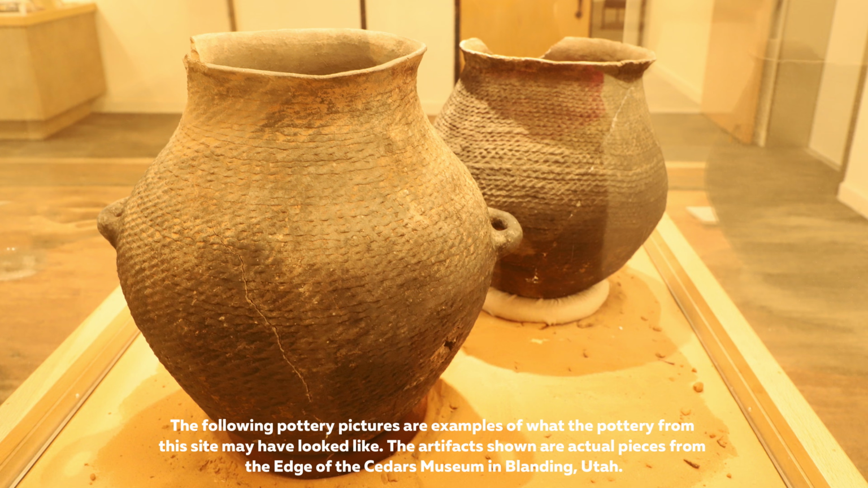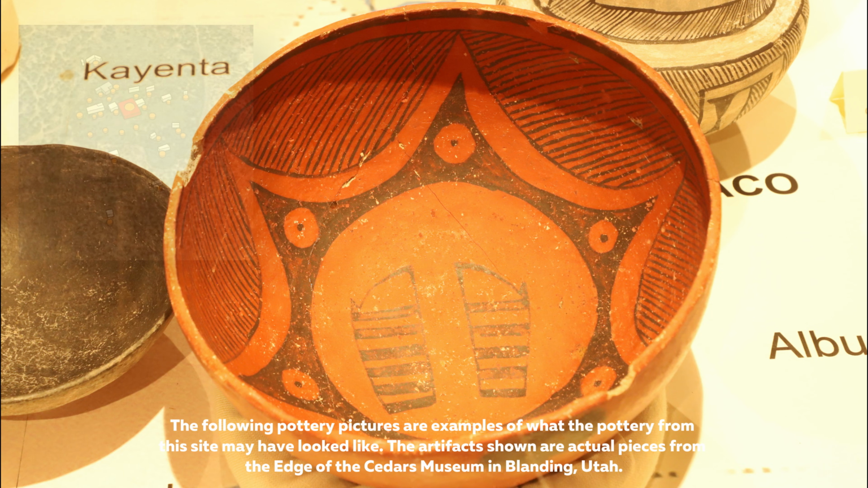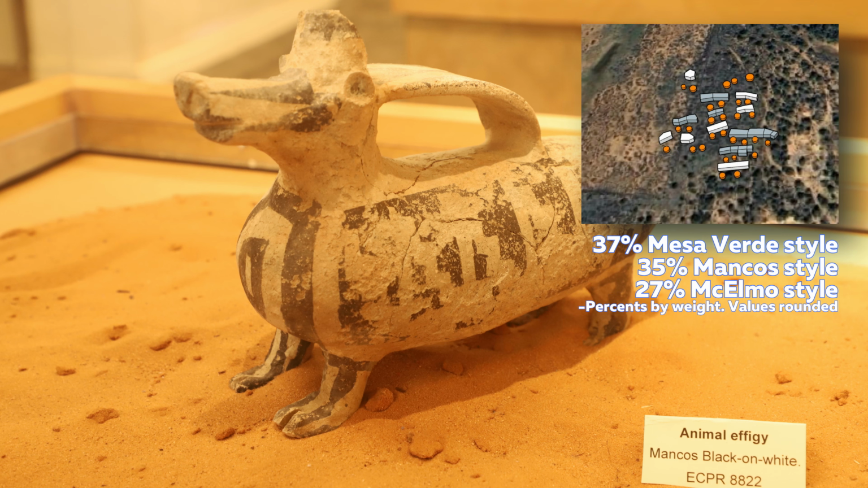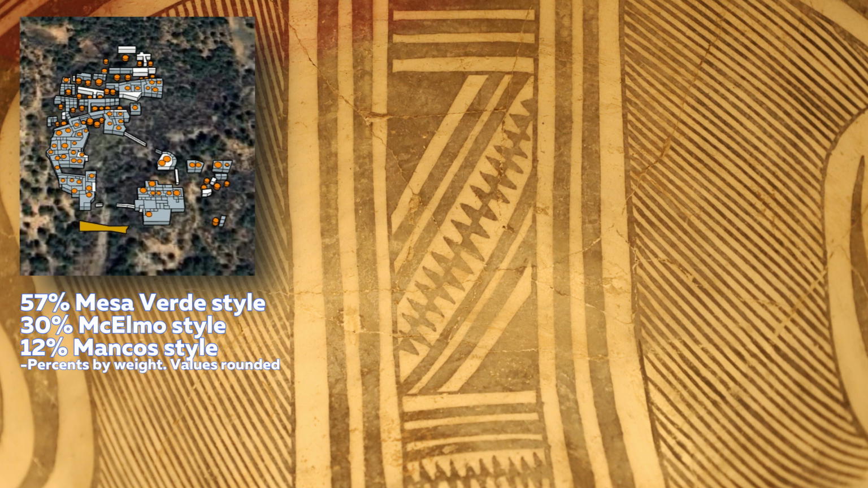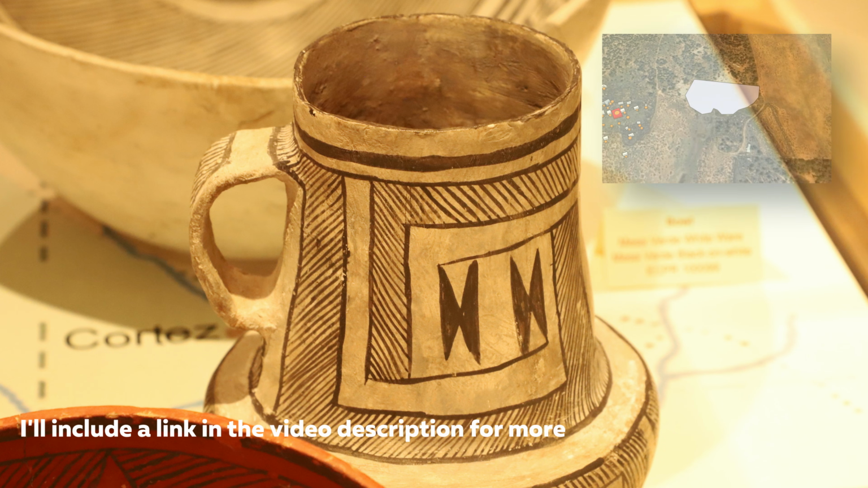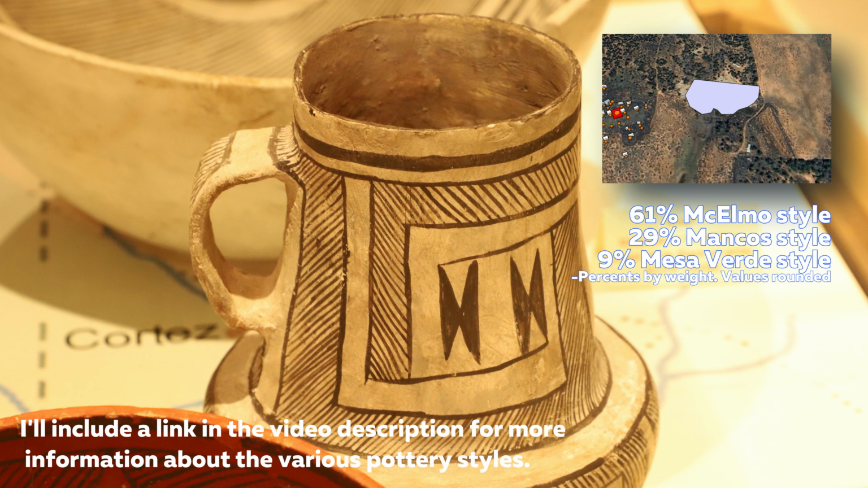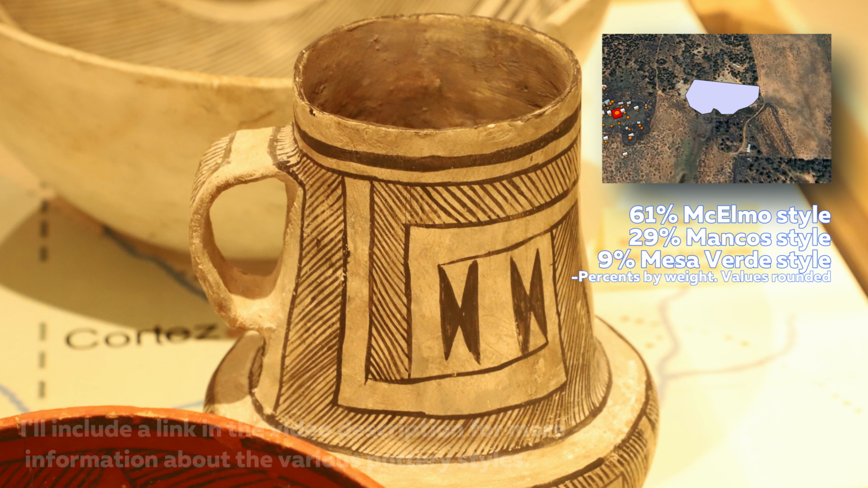The pottery discovered at these sites provides valuable insights into the past. At the West Ruin, the majority of the pottery consists of Mancos Black-on-white styles. The Middle Ruin reveals a balanced mix of Mancos, McElmo, and Mesa Verde Black-on-white styles. The main ruin is predominantly characterized by Mesa Verde Black-on-white pottery. Interestingly, pottery was also found near the reservoir, where McElmo Black-on-white styles were the most commonly represented.